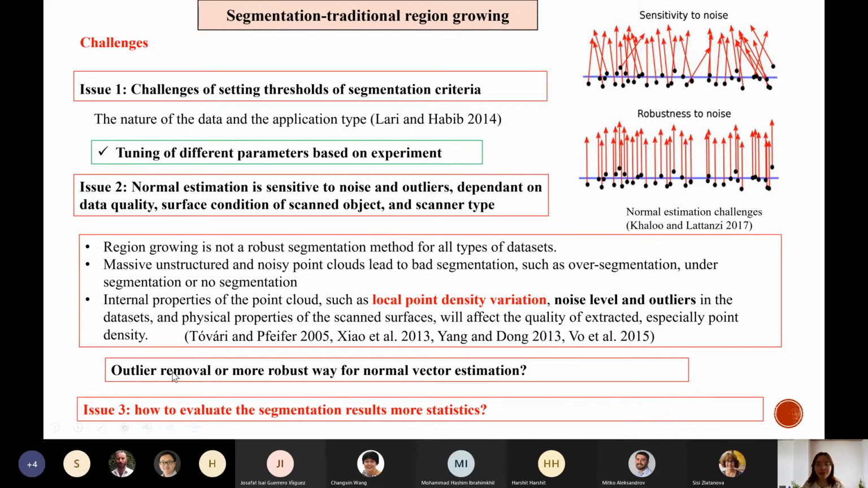So I adopted an outlier removal process before the segmentation of the raw point cloud data. So I want to discuss with you if you have better ideas for using the region growing for the segmentation, and also if there is any way to evaluate the